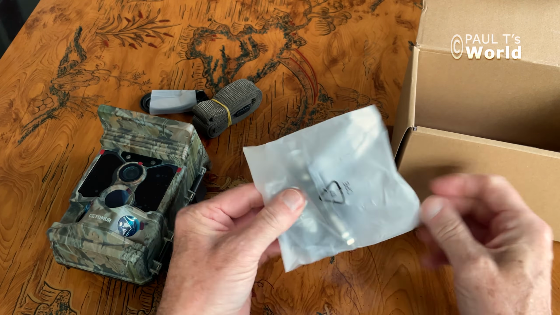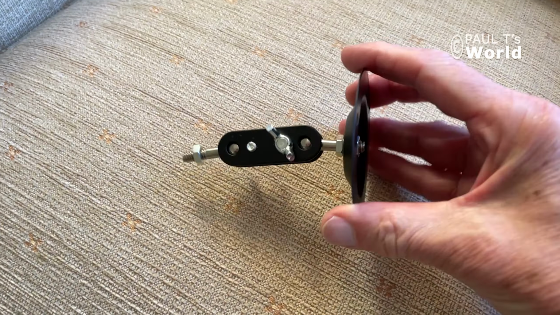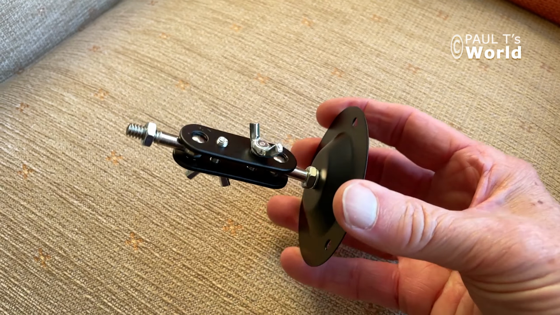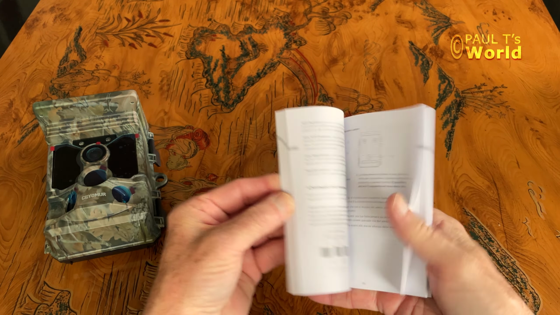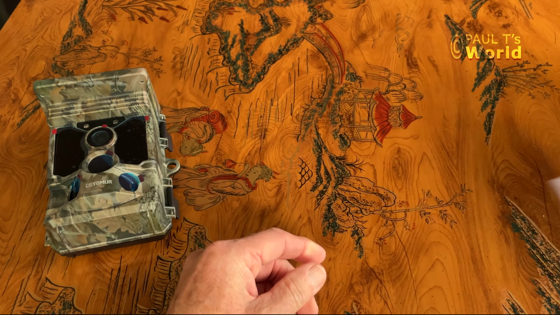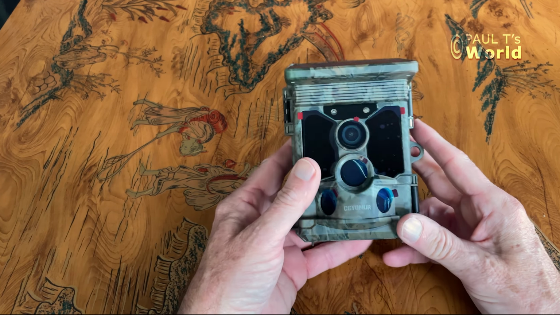There's a bracket here for attaching it to a wall. Don't know how useful that will be, but we'll see. They've included the roll plugs and the screws. And of course, an instruction manual in various languages. These trail cams are quite intuitive, and so generally you don't need the instructions.